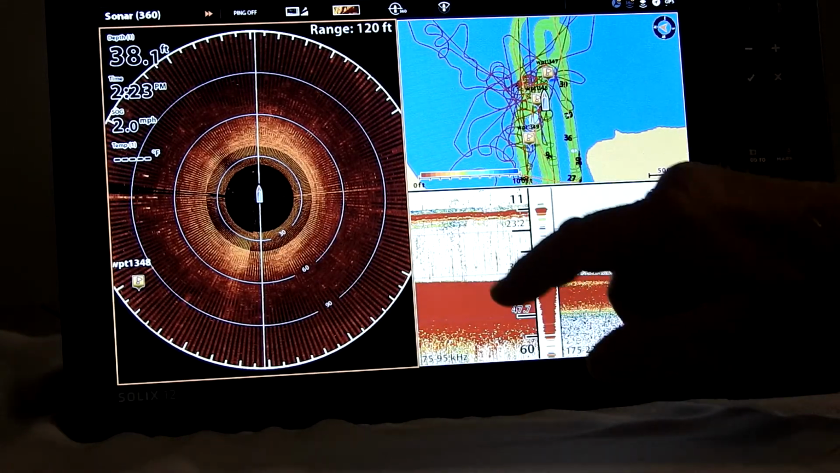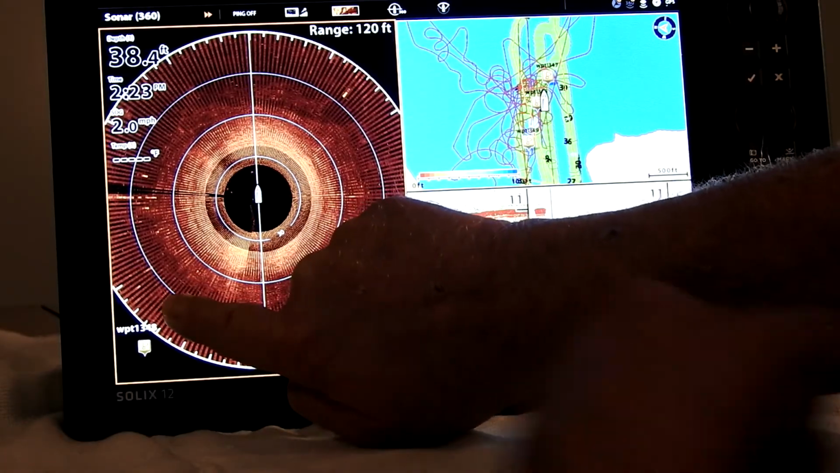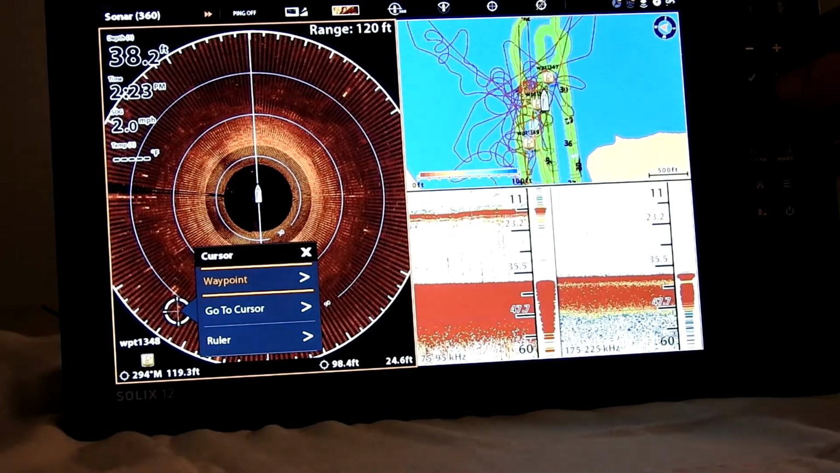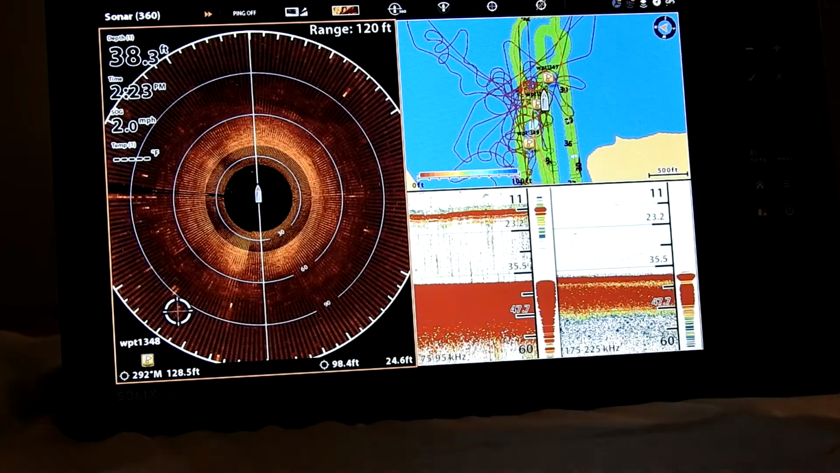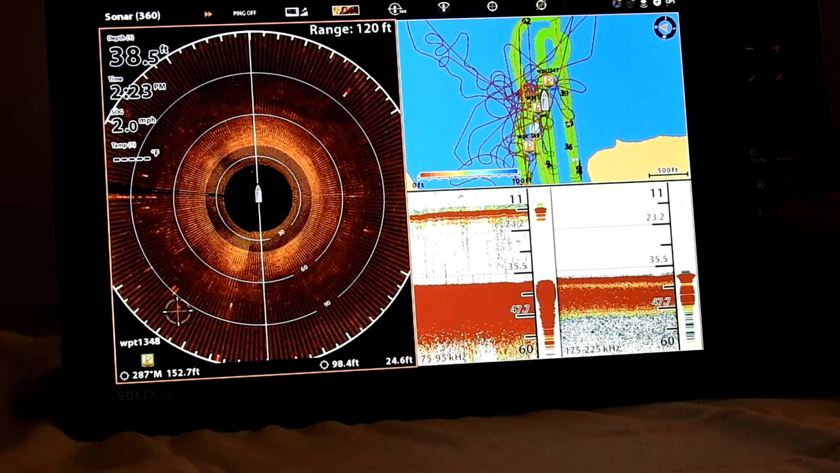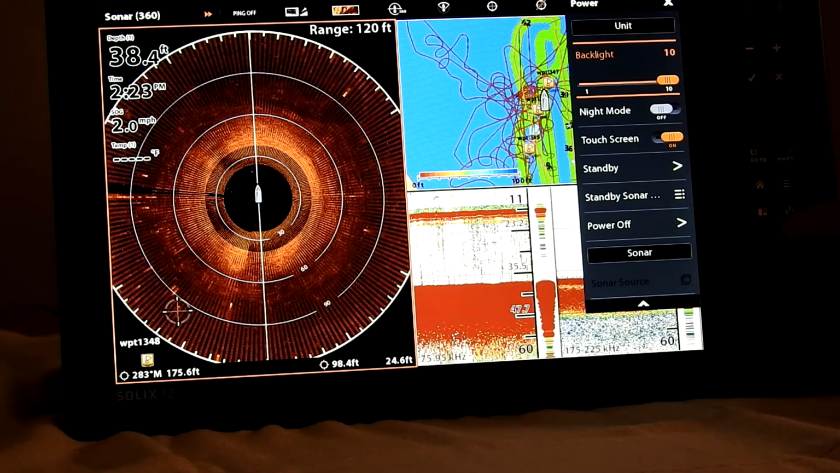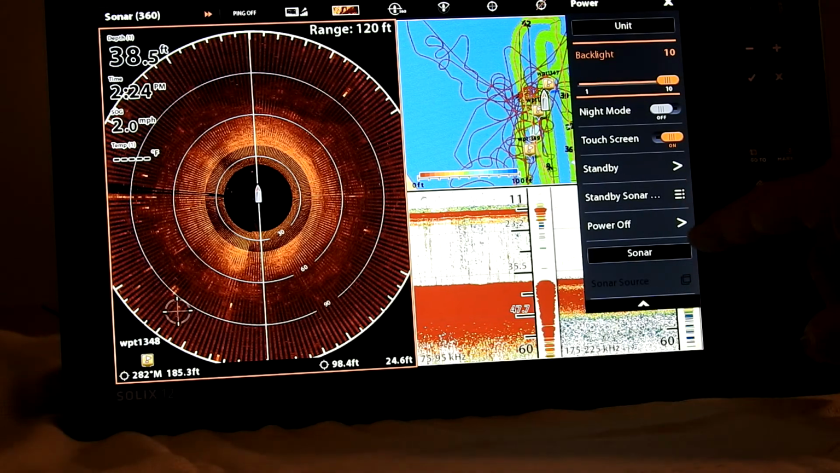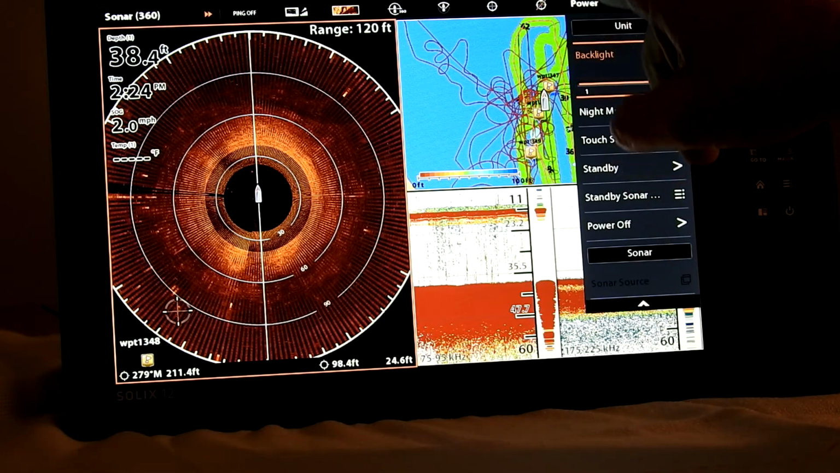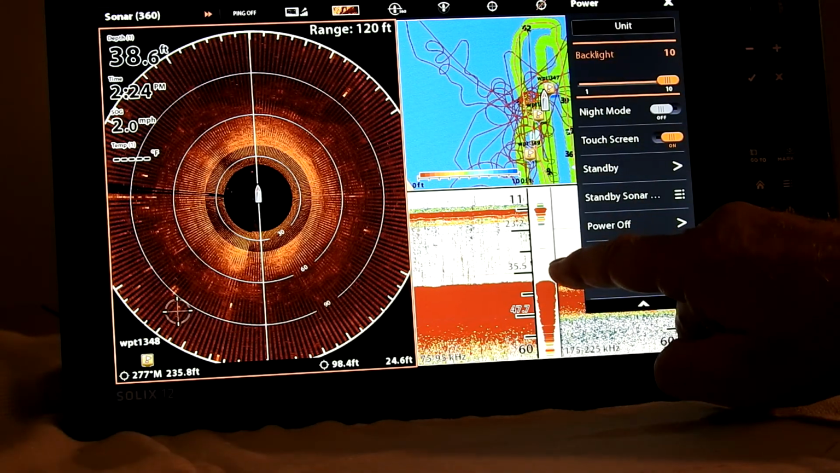If I see them over here, I can touch that with my finger right on the school of fish, and it comes up. It says, do I want to make a waypoint? And then I hit that and it'll make a waypoint. I'll come right back over it. And if I want to, I hit my power button, this here comes up. This is controls, but if I have my Minn Kota set up, there's a screen right here that will give me control of my Minn Kota.